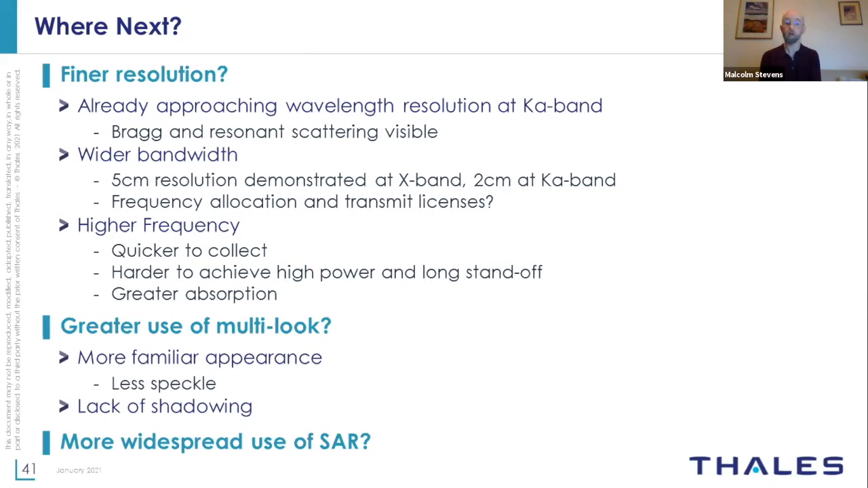Should we actually look at using multi-look more? From the examples that I've shown today, you can clearly see that it makes the radar imagery look more familiar by removing this speckle noise and making it look more like an optical image, although with obvious differences of the geometry that you've collected, the fact that you've measured the distance to the object and therefore have these layover effects that make things look as if they're falling over. You also, by doing the multi-look, lose the shadowing, but there's nothing to say you can't retain the original images as well. Or should it just be more widespread use of SAR?